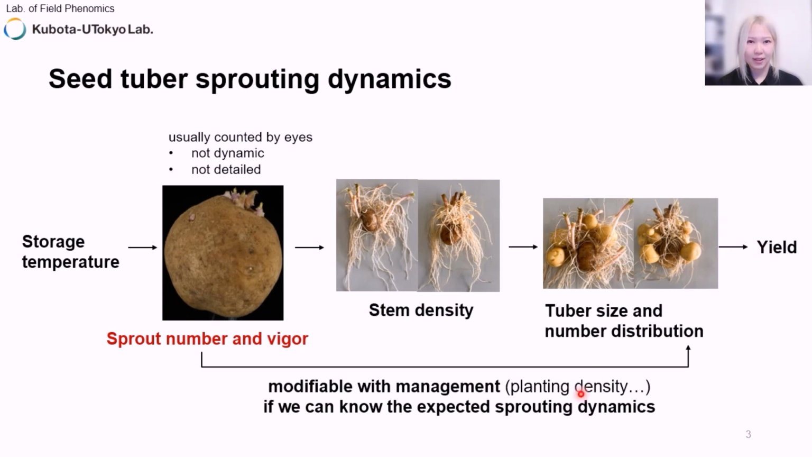So, if we can know the expected sprouting dynamics, we can adjust our management to modify the potato yield profile as we need it. Despite its agricultural significance, the potato sprouting dynamics have not been extensively studied.